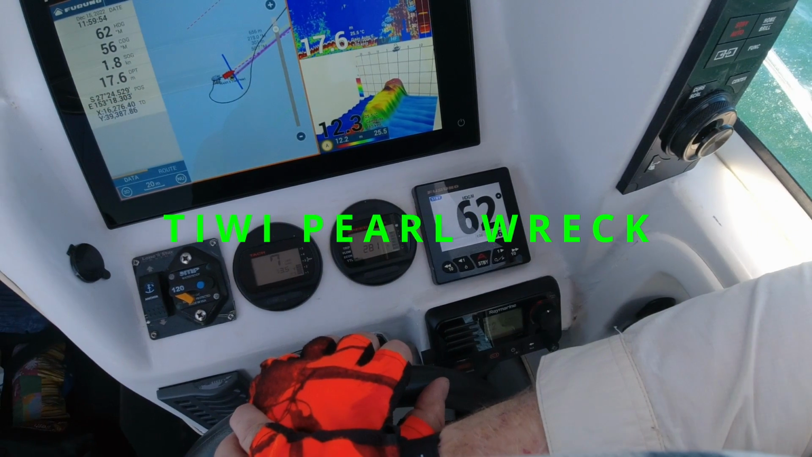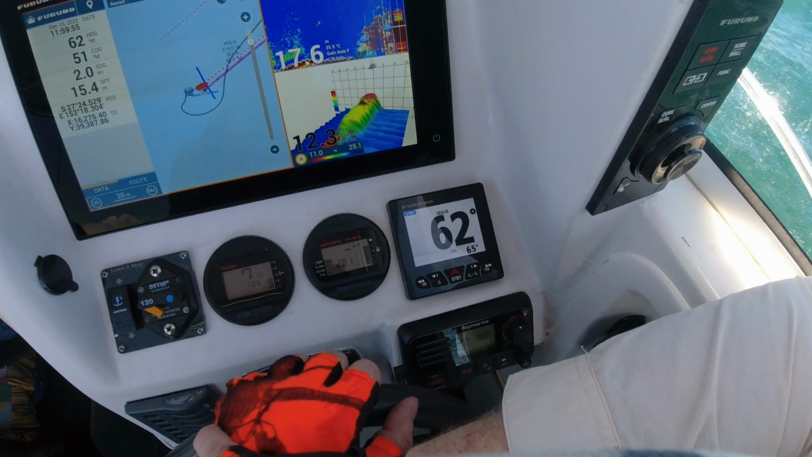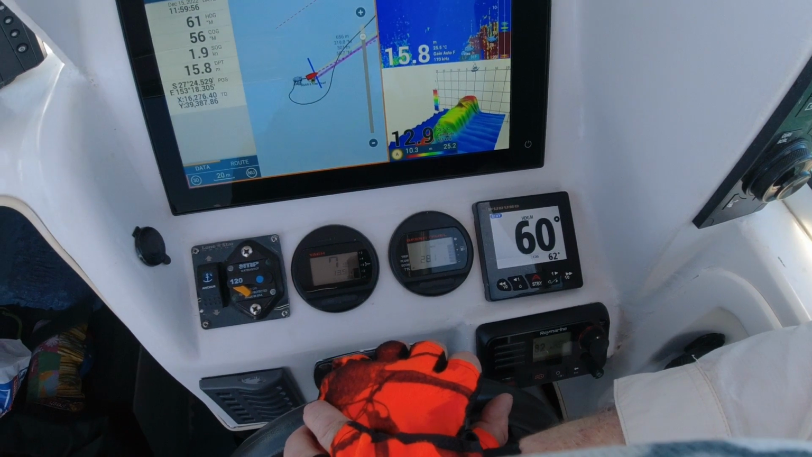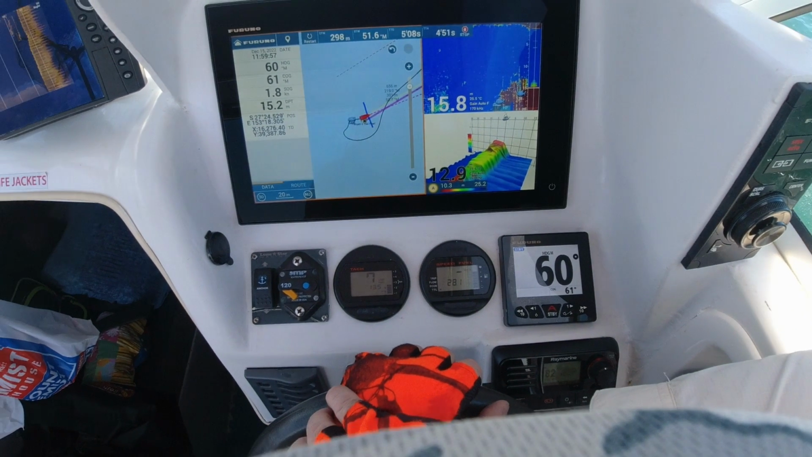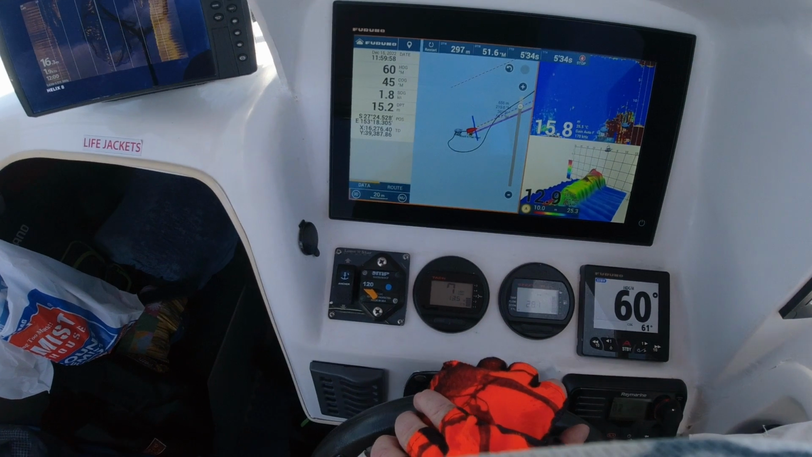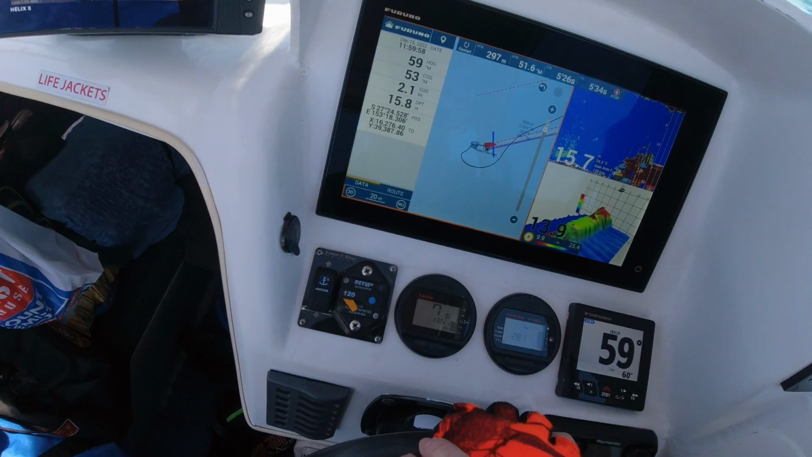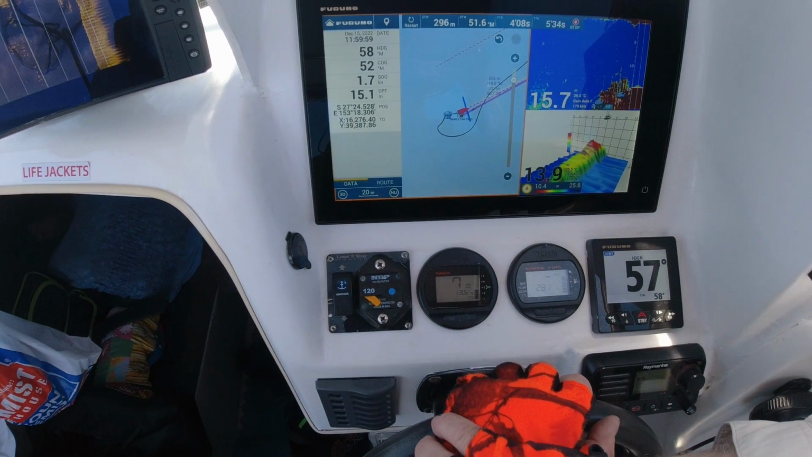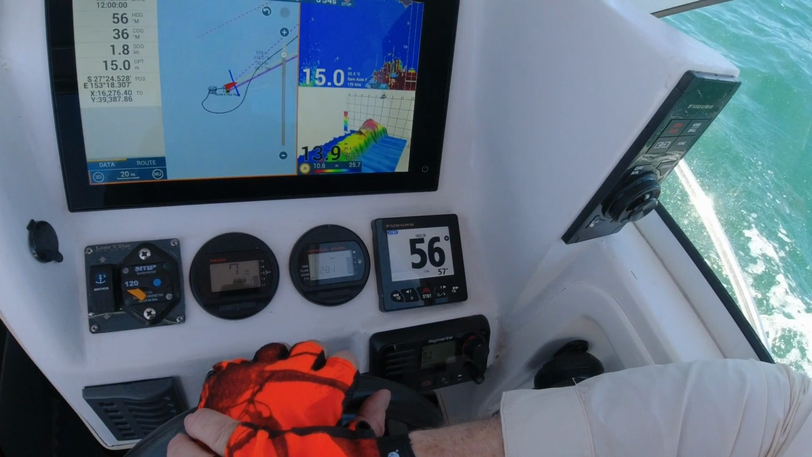This is what I've got going over the Tiwi Pearl. I only took this on the hat cam just to give me a cue point to find it on the main video. Unfortunately, without the main video, this is the best I've got. However, I will say that while you can't actually see the details of the wreck like you could on some other sonars that I've used, this definitely does show there's something down there and gives you the overall shape of it. The reason for this is that the Furuno uses a much lower frequency than the other sonars do.